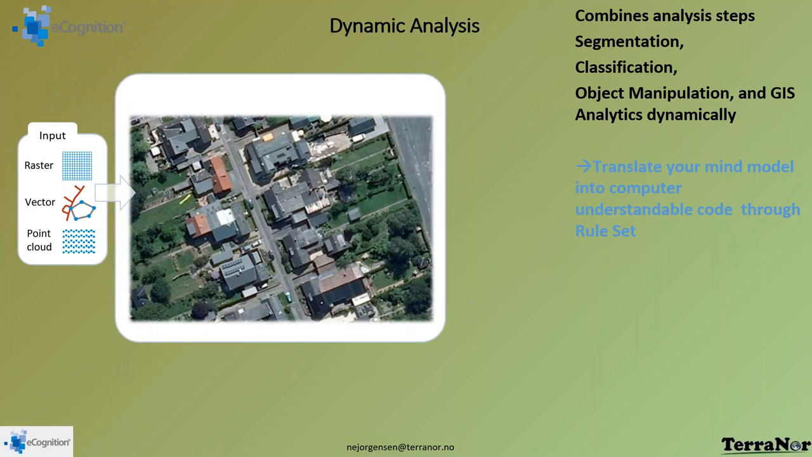And as you see with the raster data, it doesn't have to be a picture. It could be different types of bathymetry, DTMs, etc. We can have up to 160 layers in, for those of you who work with hyperspectral data. The first step when we get this data in is that we need to find the objects here.